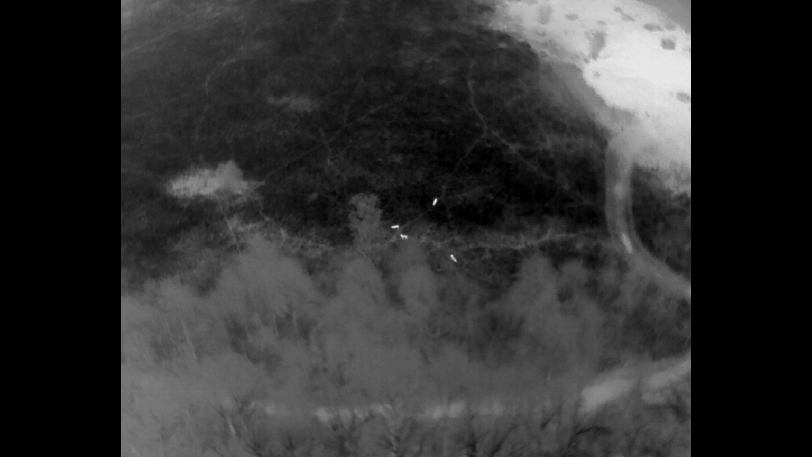I put the drone up right after sunrise. Within 15 seconds, I had 3 and 4 as I got closer. Thermal signatures coming from the area that we've referred to as the controlled burn area. And this is what I believed before I got a little closer to these animals: 2 mature does and 2 yearlings.